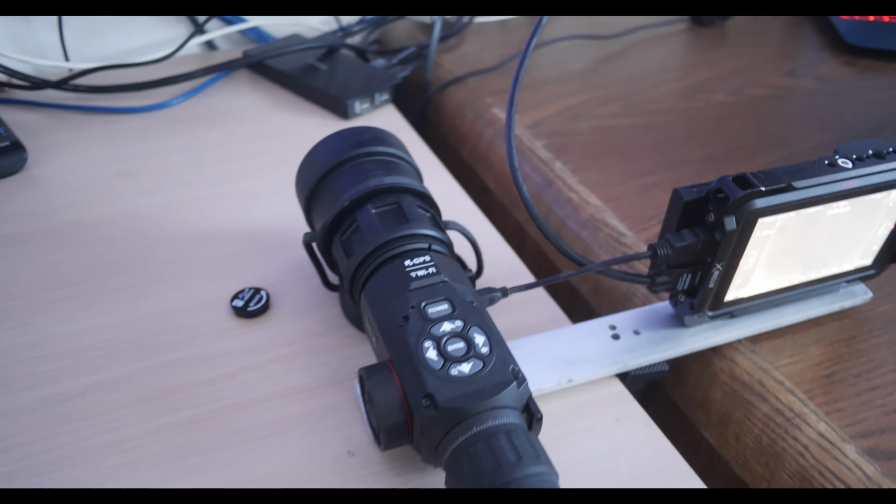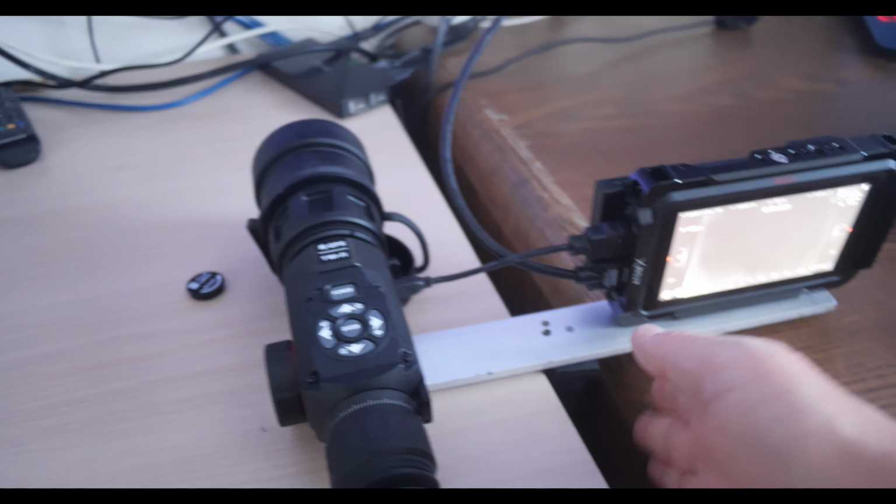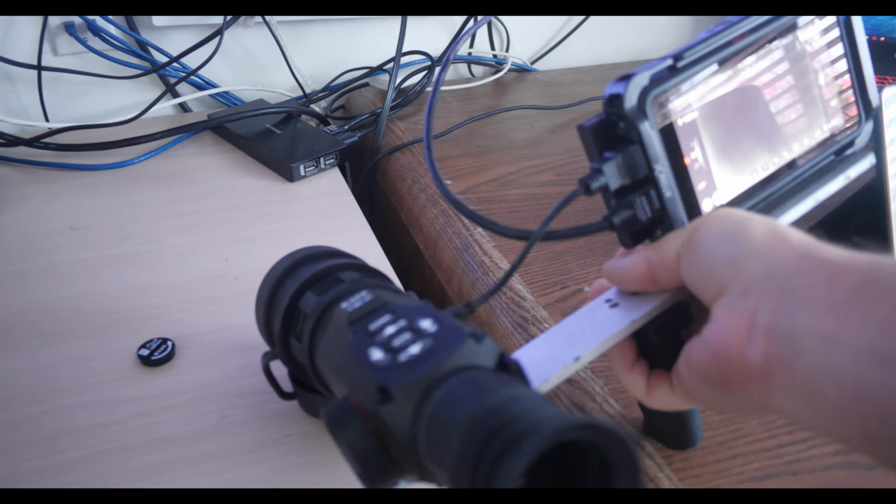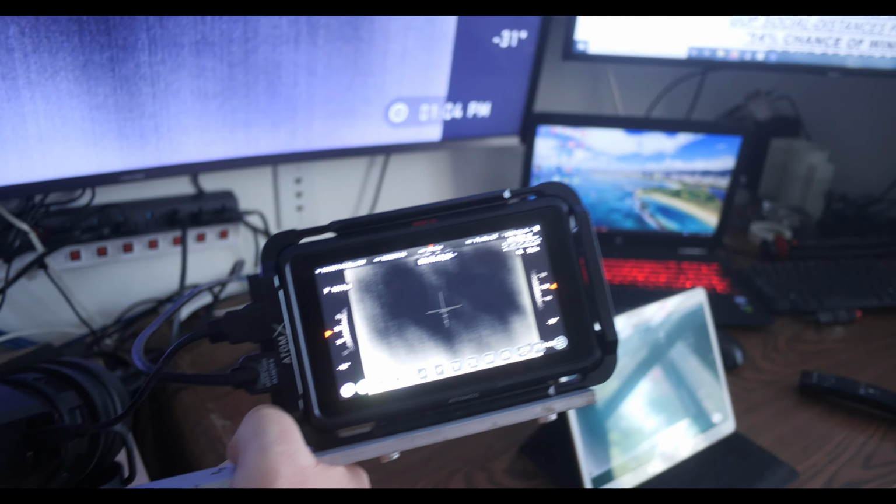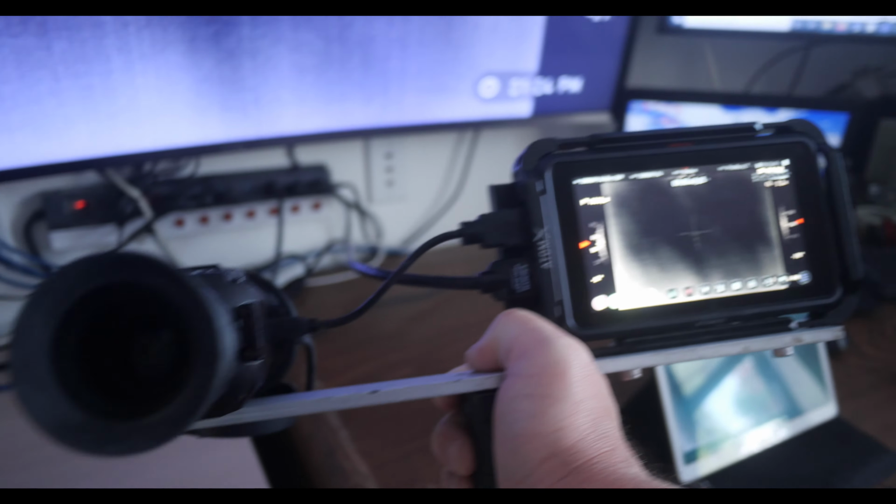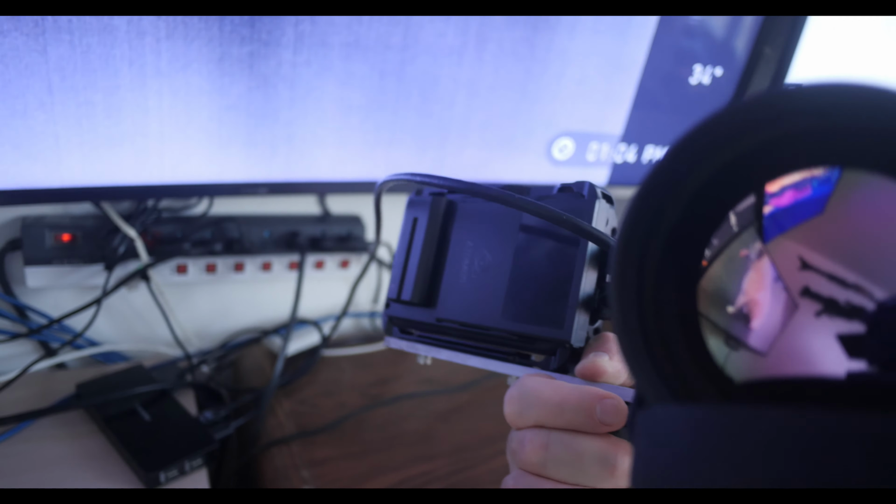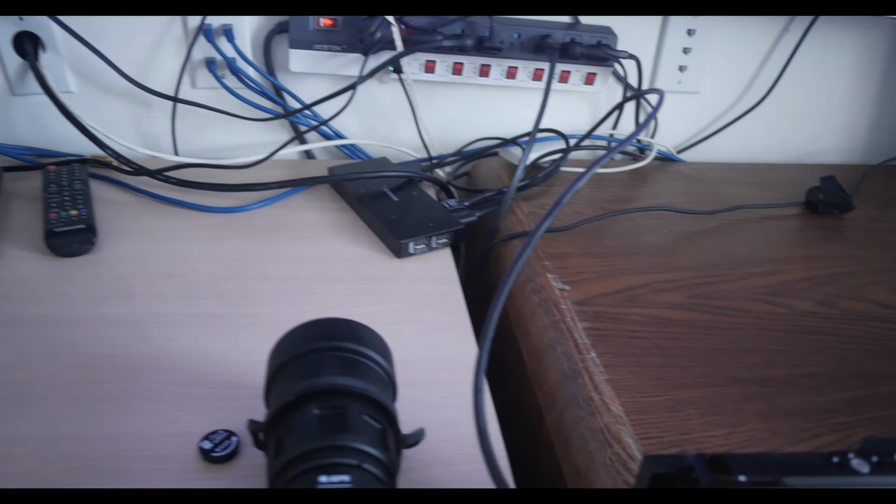This is the Thor OTS thermoscope. I have it hooked up to this running gun type of configuration I made here, where you can just operate it like this, and you can look through the television set, which is a Ninja 5, so you can record into the Ninja, and anybody around you can see what the thermo is seeing. That way you don't have to look through that scope. Alright, so we're going to go through this in a minute.